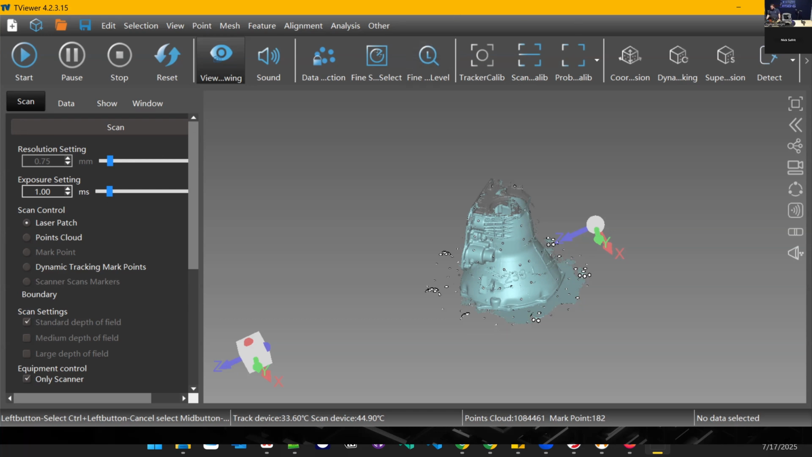Let's see. Somebody else asked if the system's ISO certified for metrology, and the answer is yes. ISO 17025 for 3D scanner metrology certification is provided by Scantech.